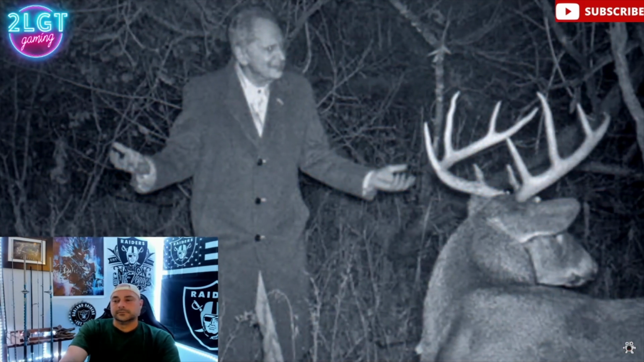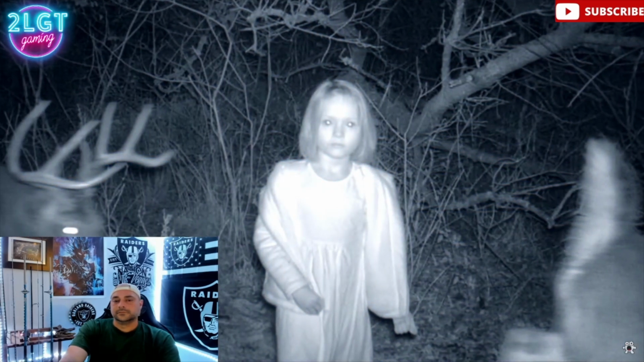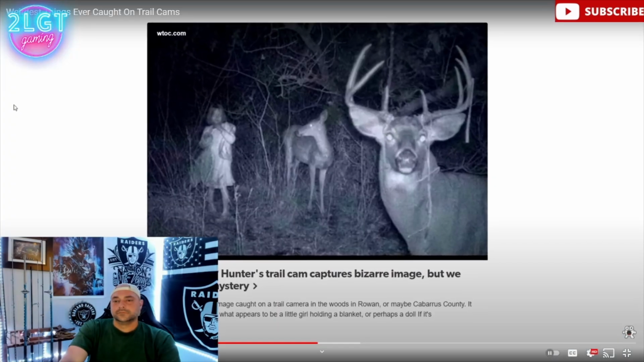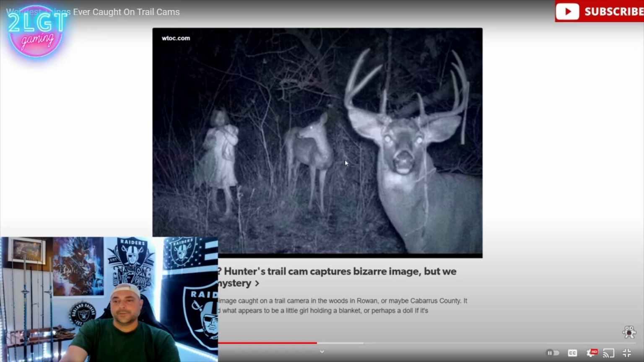Like this older gentleman who seems really happy talking to a deer in the dead of night. Or this young, seemingly lost girl standing between two deer, including one where she appears milliseconds away from being hit by a charging buck. That's that picture. Remember that one we were just looking at a second ago? That same little girl. It's just a more backed out picture.